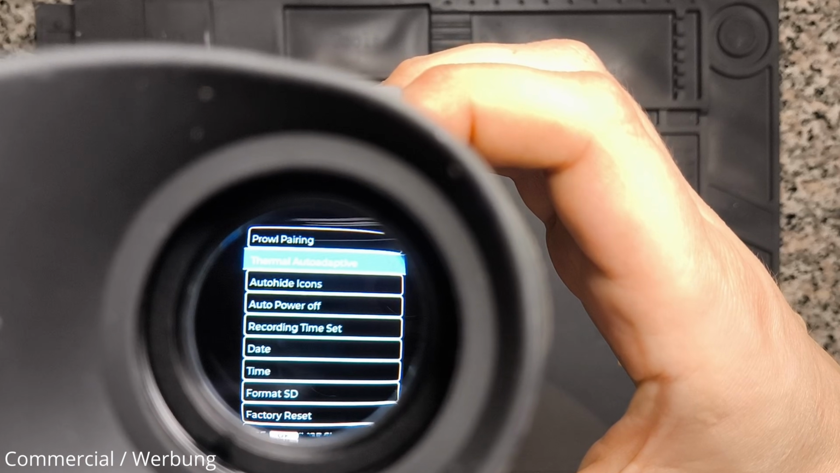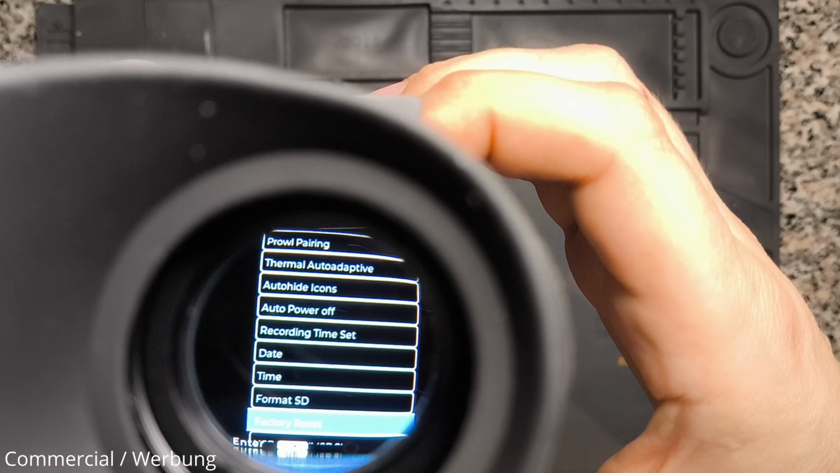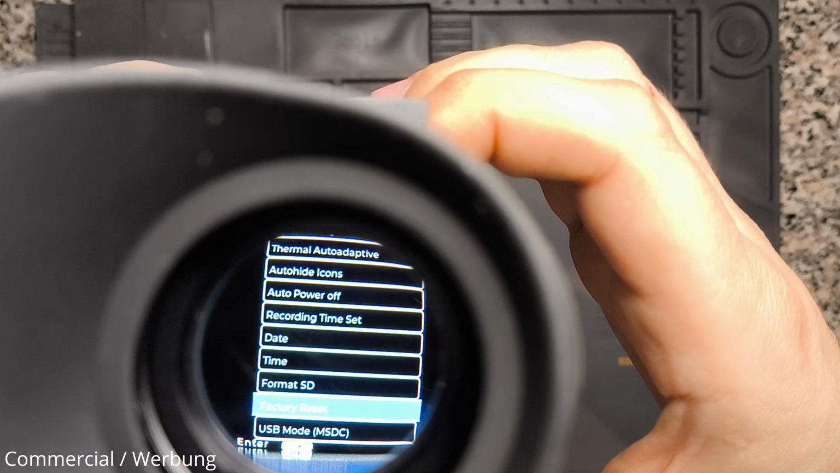I don't explain every function in detail here in order to keep the video time in reasonable limits. If you have any questions concerning this, tell me in the comments and I'd be glad to help.